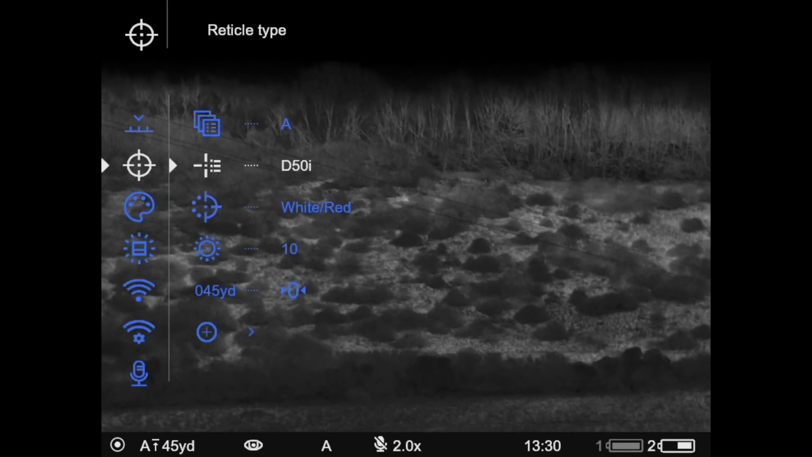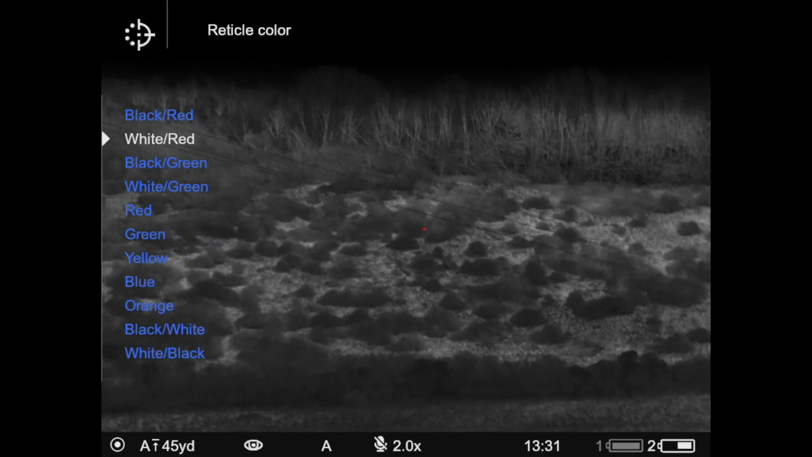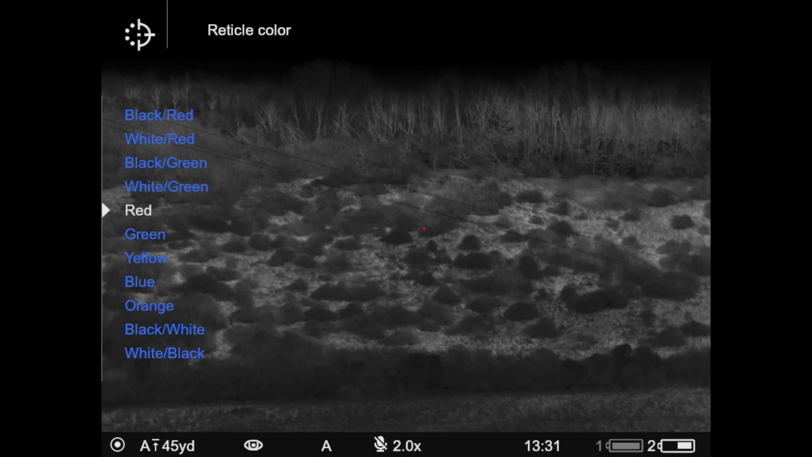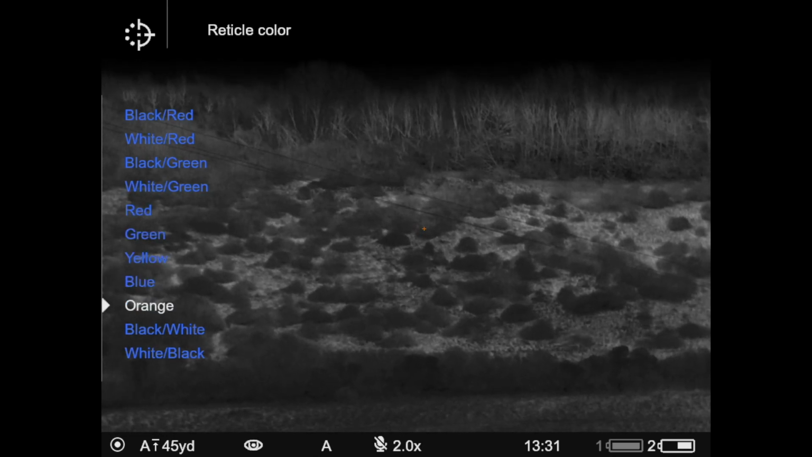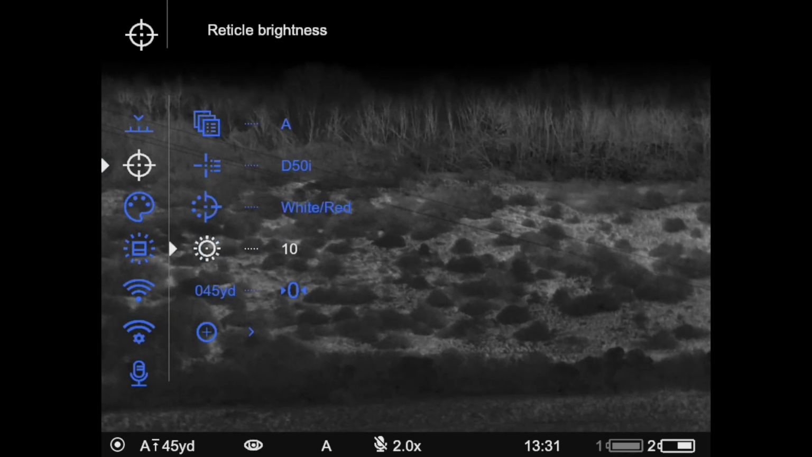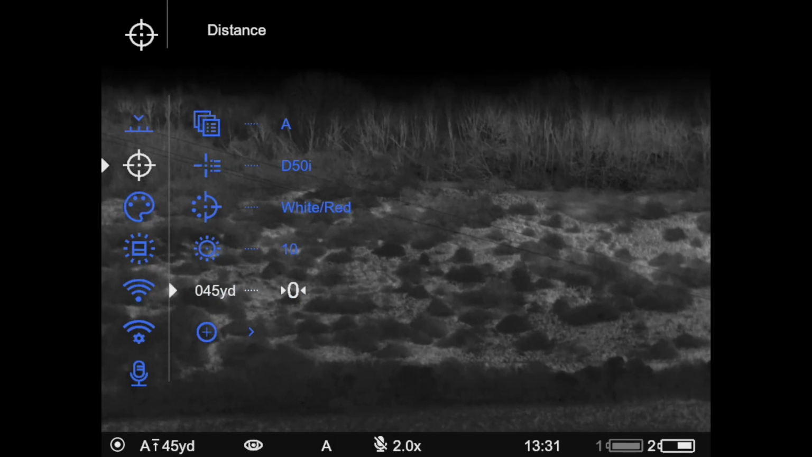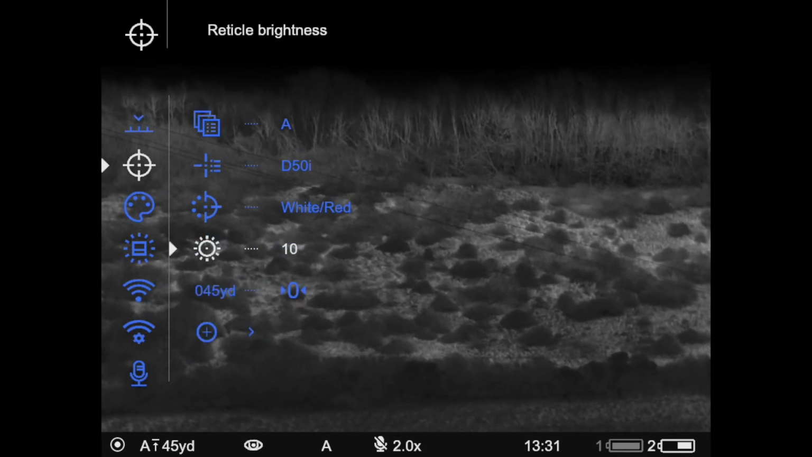It's so versatile. You can change the colour of the reticles. There's a whole list there: black, red, white, red, then plain red, green, yellow, orange, black and white, white and black. I mean, literally wherever you are, whatever you're looking at, it's going to work. Brightness of the reticle, and then we've got our ability to set different distances.